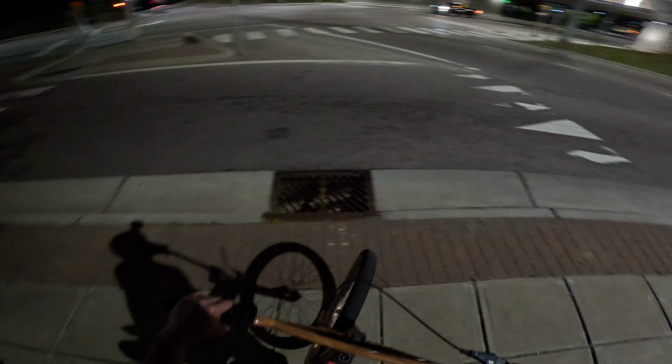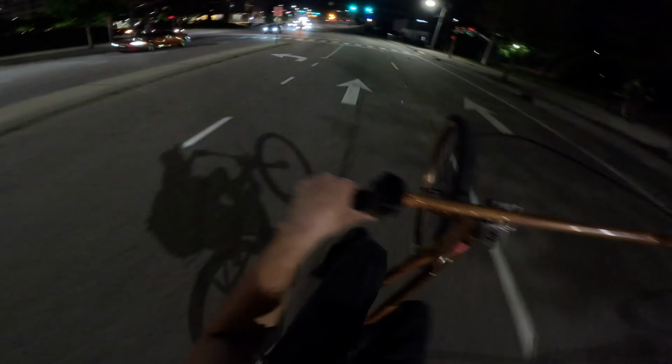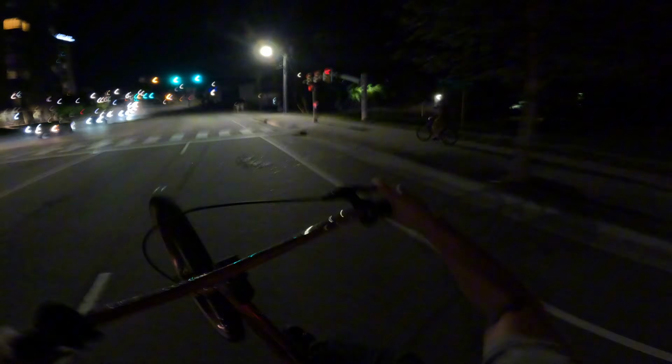Brakes seem like I need new brake pads. I could tell. I did see my foot in the back, but I ain't got my shirt in the back. Unless I get into a really shitty situation. Take this left.